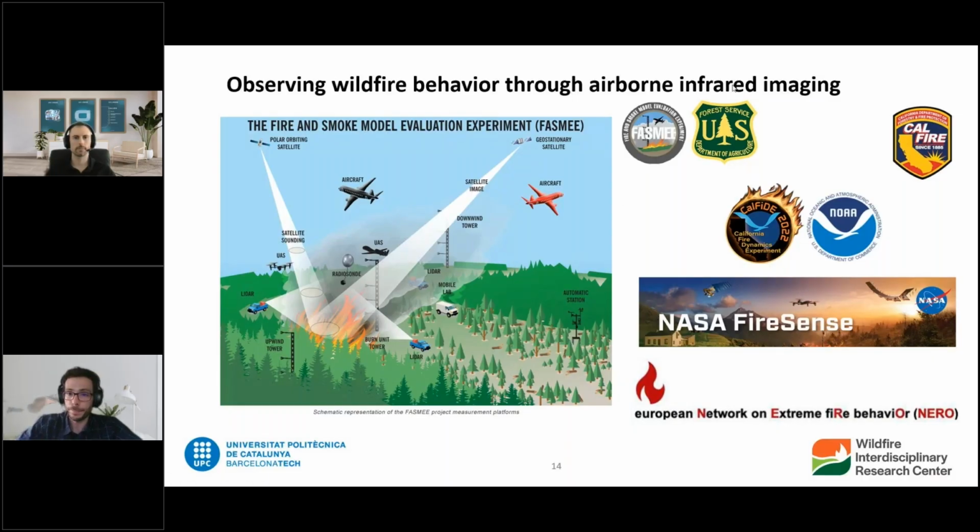And these opportunities have enabled the planning and the design of a lot of big field campaigns to study fire behavior. You have a few examples here.